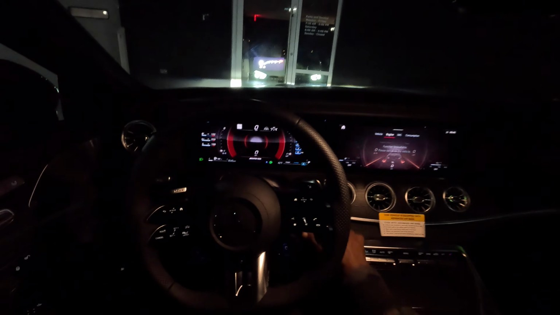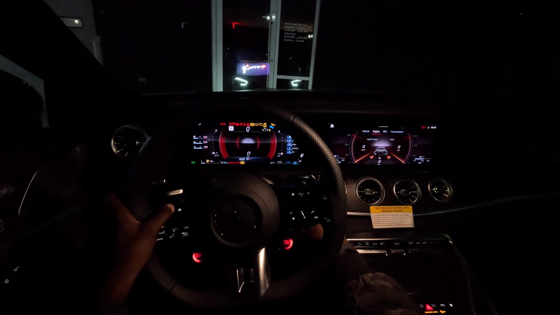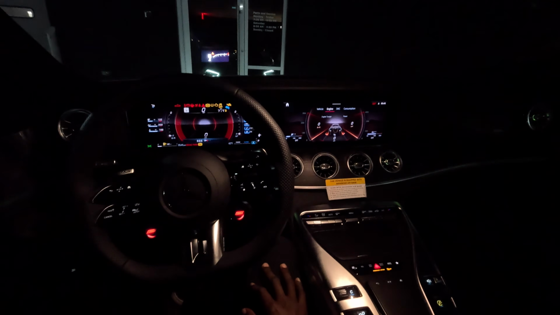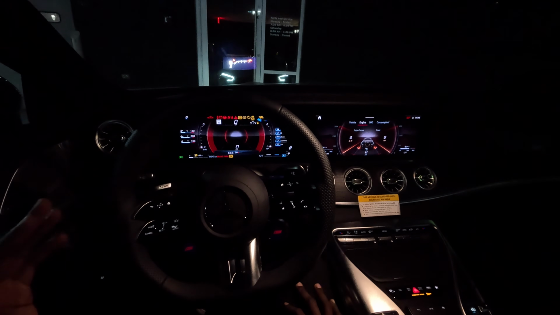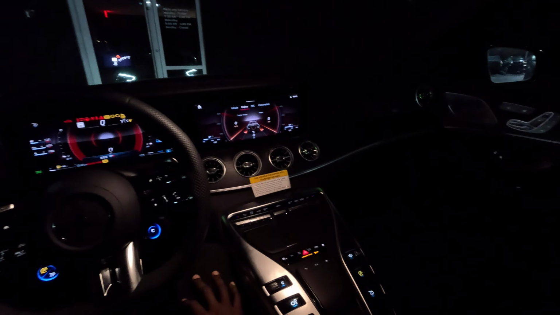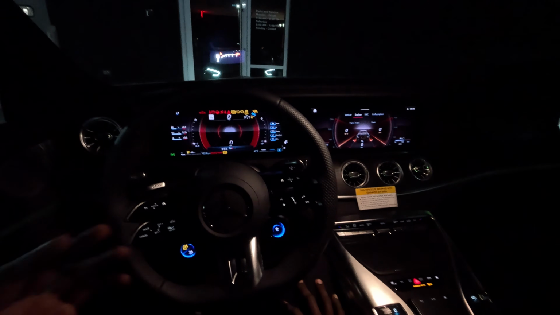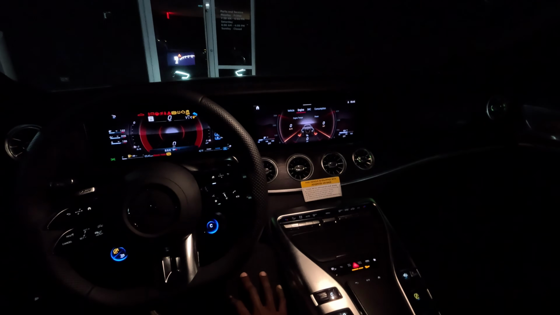Real quick test drive. GT 53 four-door coupe. In my view, this car is probably a 6 or a 7. No pun intended, but perhaps a 7.5. Good design, good balance of power, but still, I think this car deserves a V8.